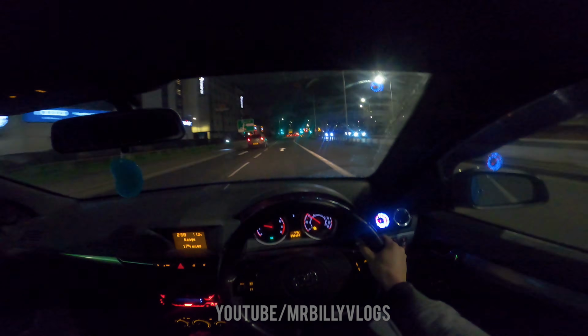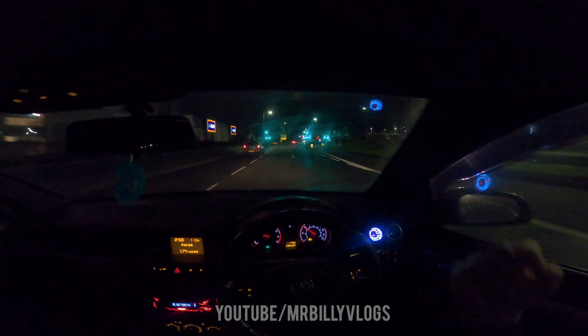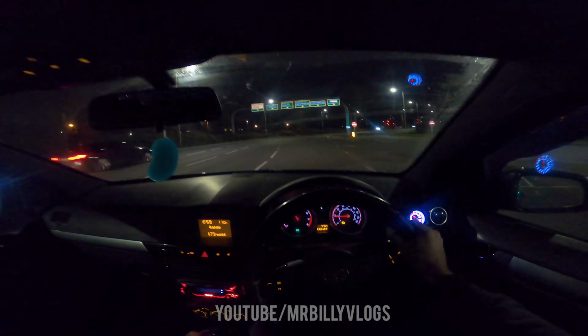The turbo noises this thing makes is mad. So that's another thing. Once the recirculation valve gets fixed, you shouldn't hear turbo noises as much, because apparently it's called the turkey noise. Don't know what that means, but yeah, that's what I need to definitely get sorted at some point.